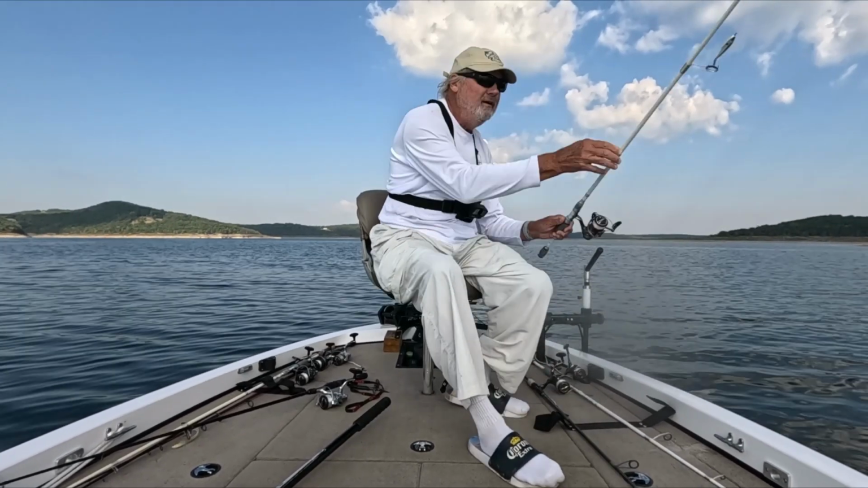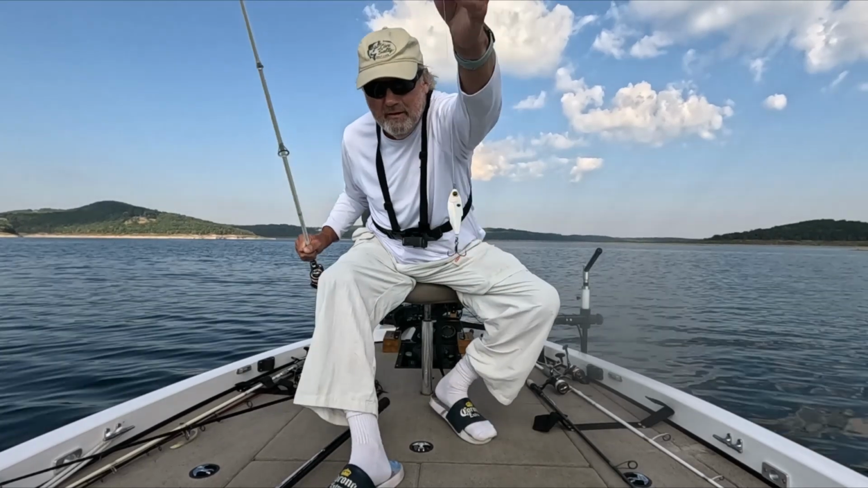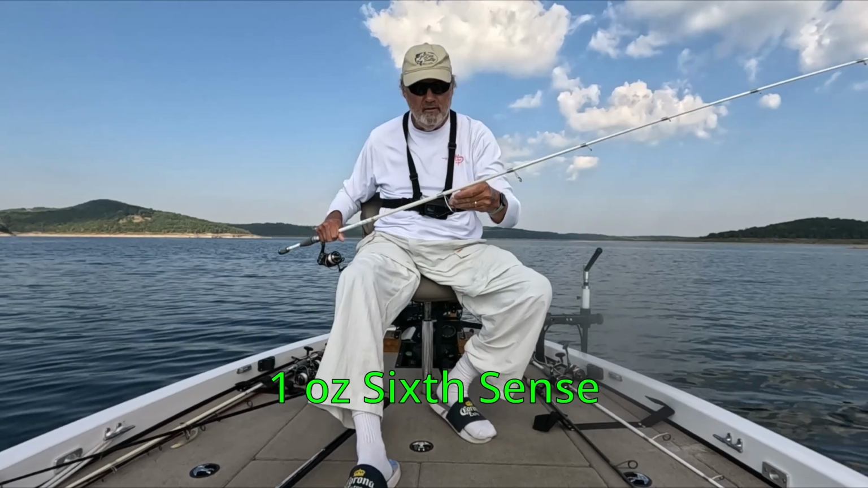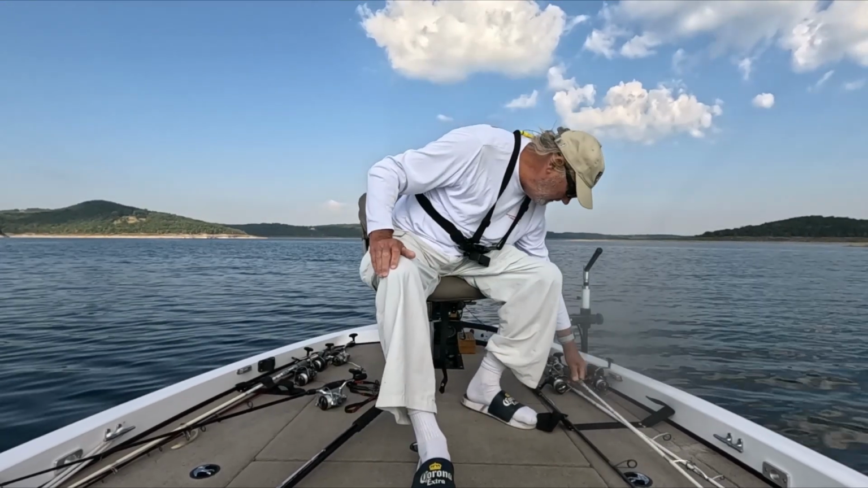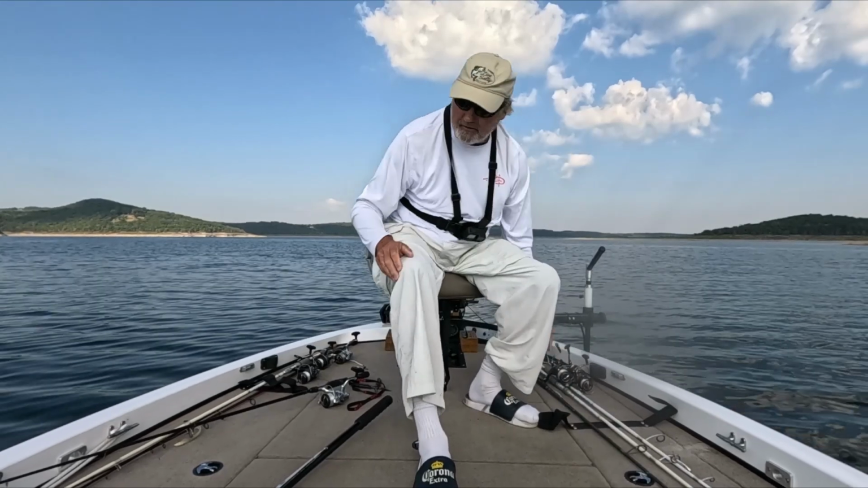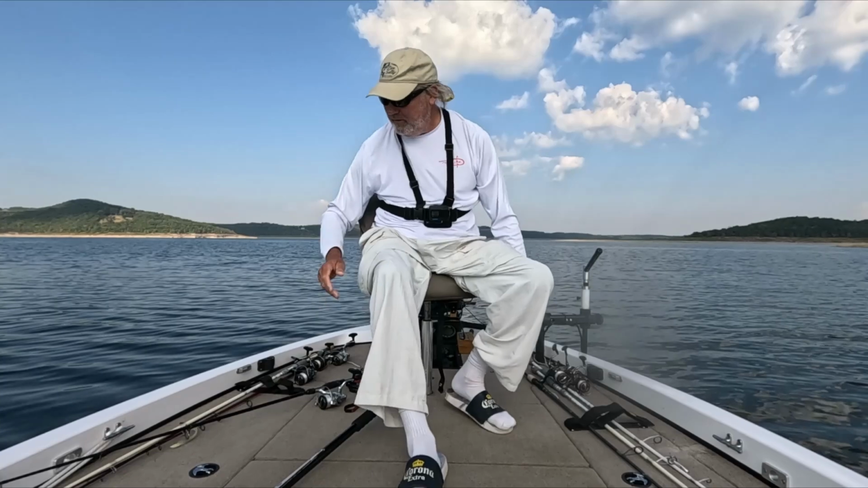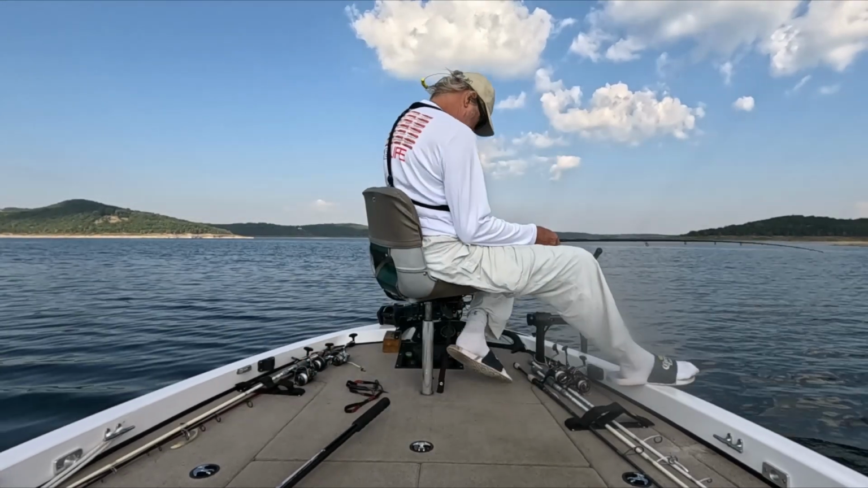And also recently tried, this is an expensive one, a 6th Sense jigging spoon. Notice that they're all white. White's my preferred color during the summer on Bull Shoals. Other colors will work. I've tried a lot of different colors over schools of walleye in the summer. White always seems to work the best.